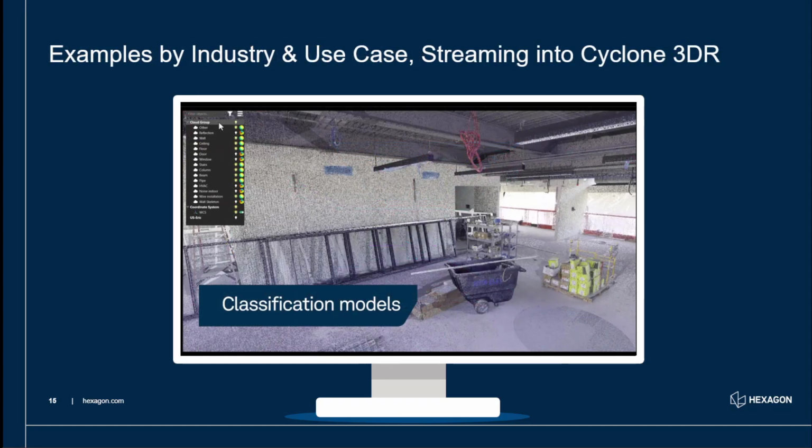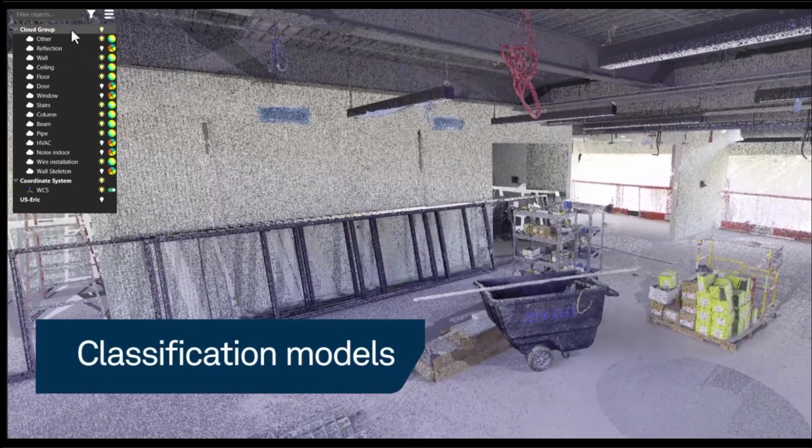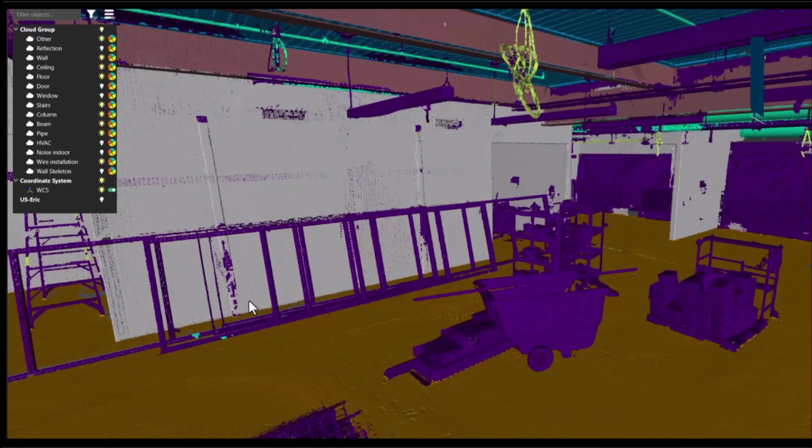Okay, so if we look now again at the classification models, we'll look at the different types of models that we use. We're just going to pick on 3 here. So this one you saw before, I think, was the indoor construction one. So we'll just look at the classification again.